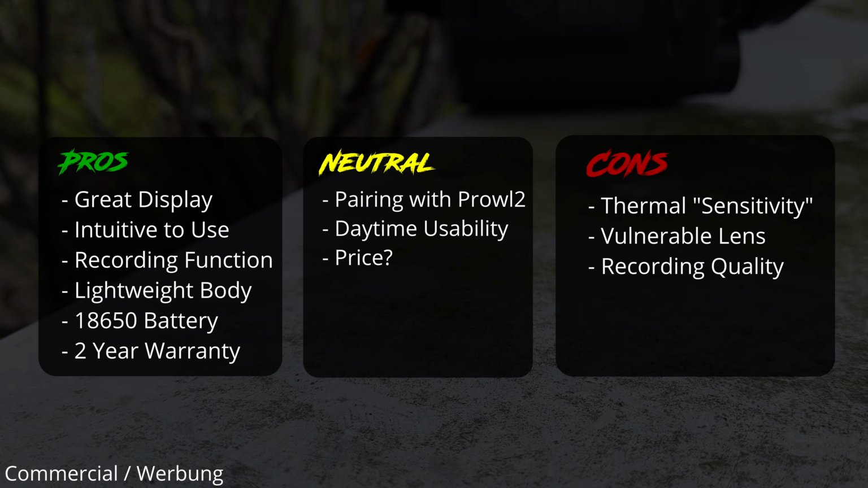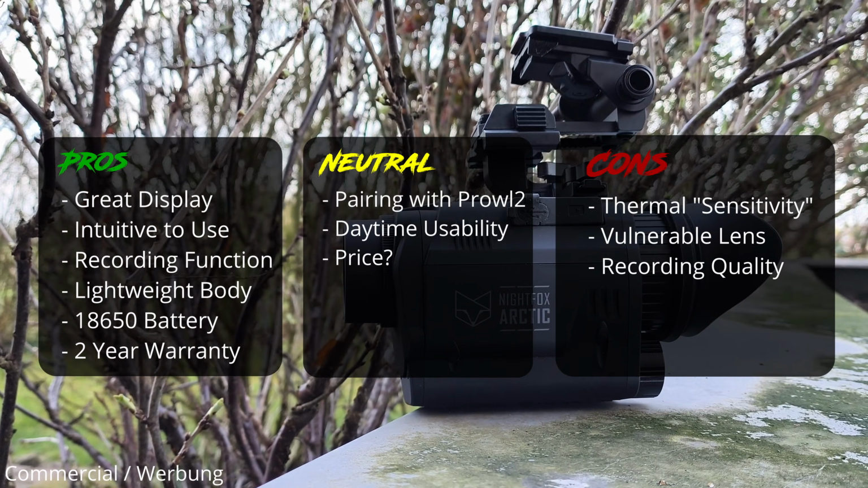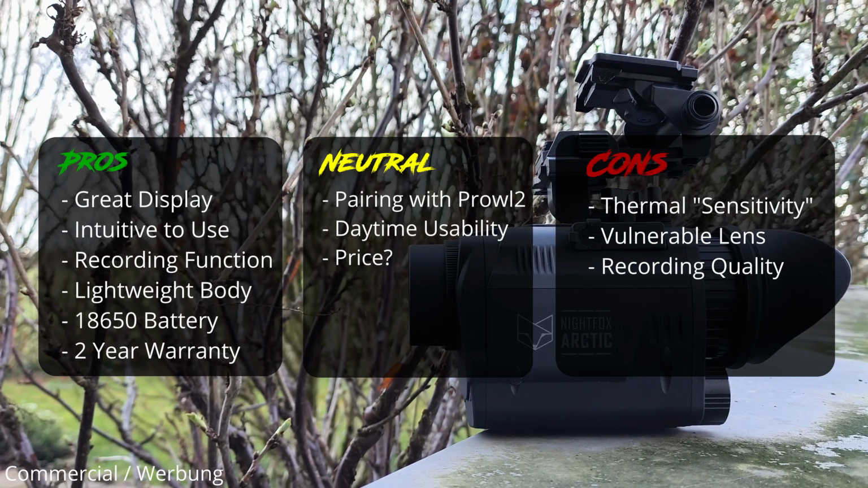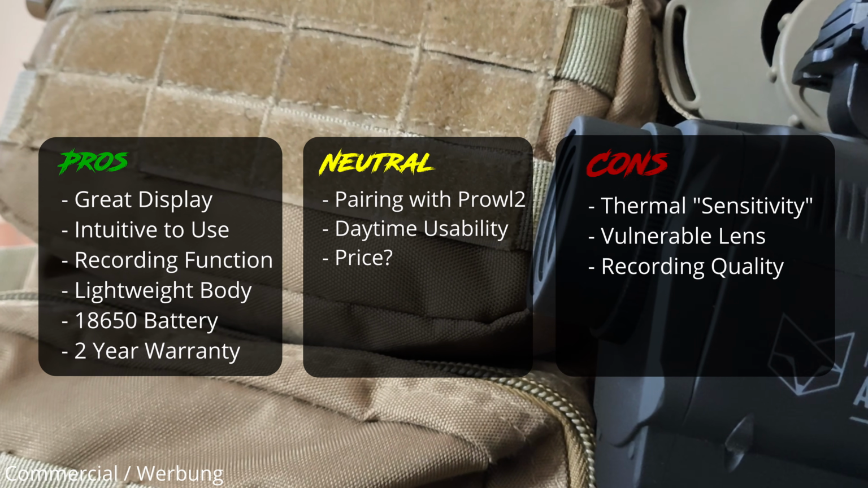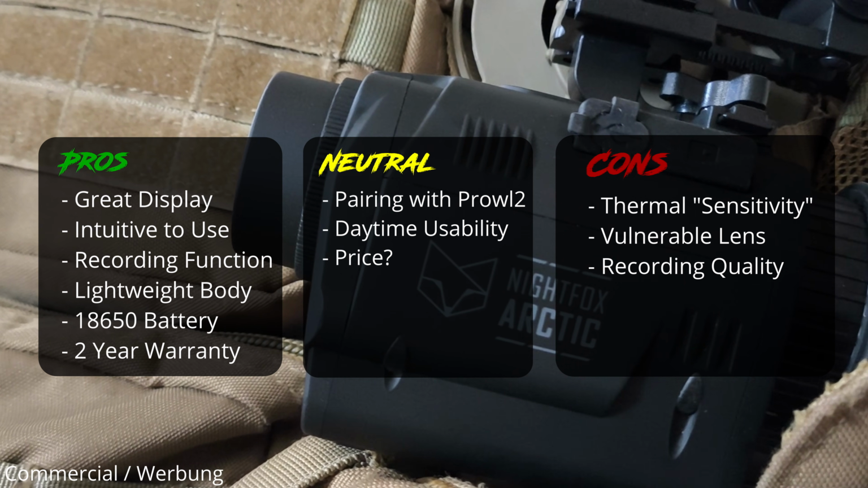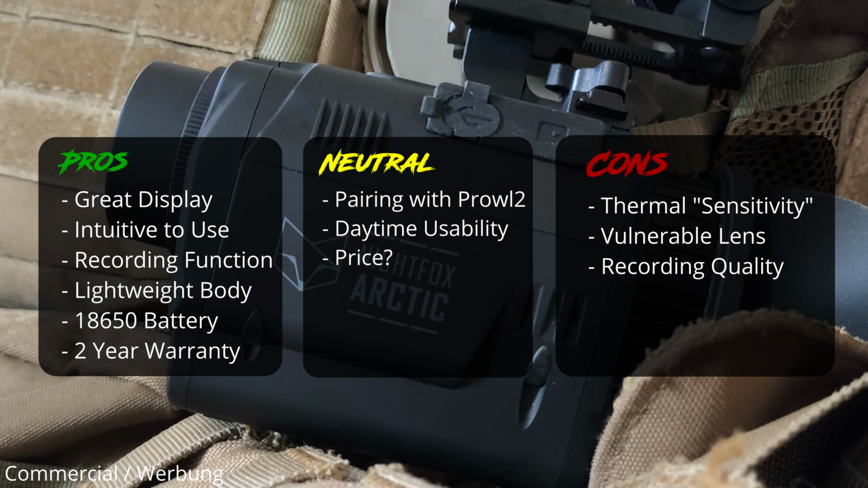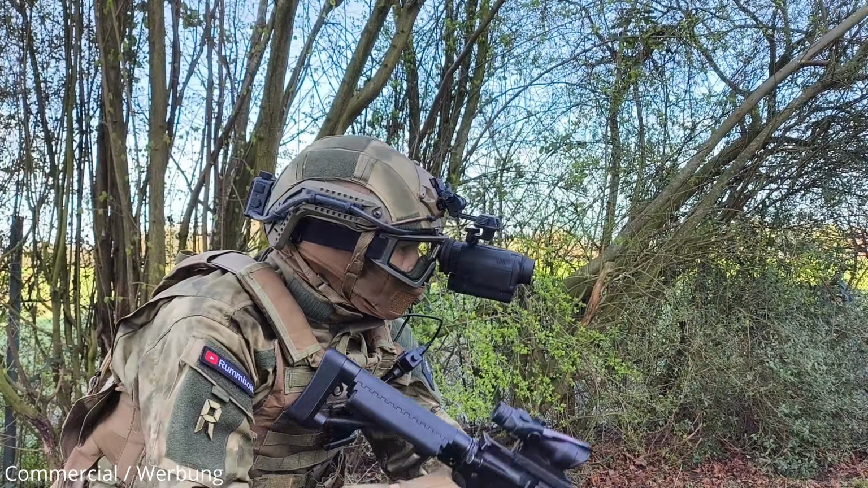Concerning the neutral points, I listed aspects I cannot really comment on right now. On the field I played, it was not perfect to use, but maybe there are better surroundings. And as I'm not a nighttime player, I did not test the connectivity feature for the Prowl 2 night vision gadget as well. I also don't know the final price of the product, as the Arctic has not been released yet while I'm finalizing this video.